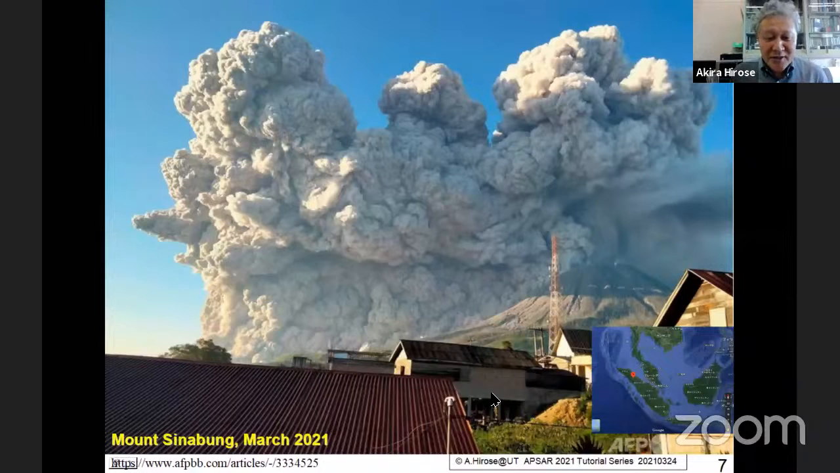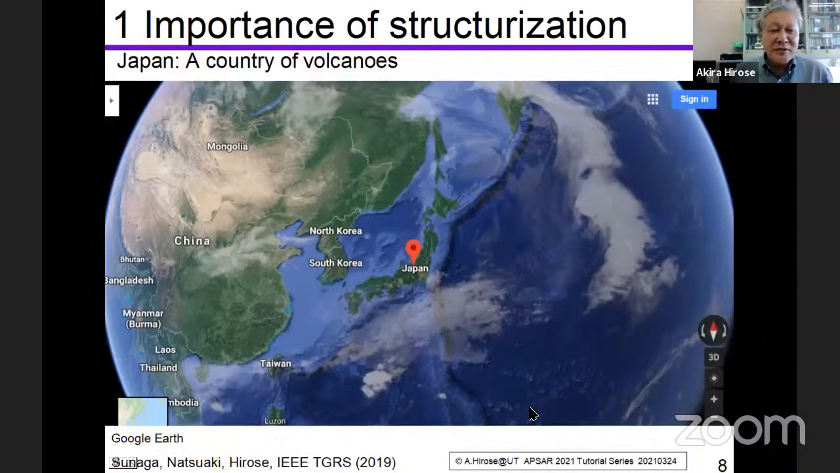In March this month, Mount Sinabung erupted. Well, Indonesia is a country of volcanoes and earthquakes, and the situation is very, very similar in Japan. We have many volcanoes and many earthquakes every year.